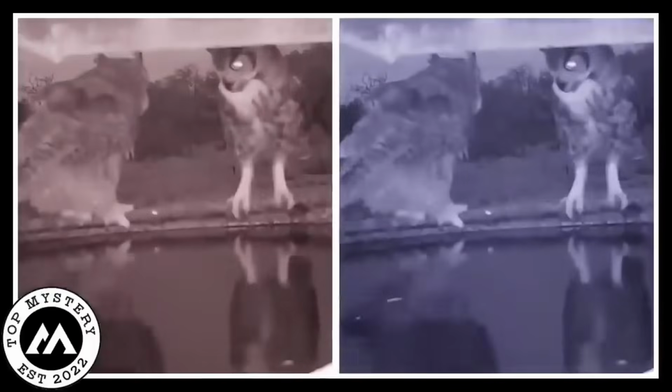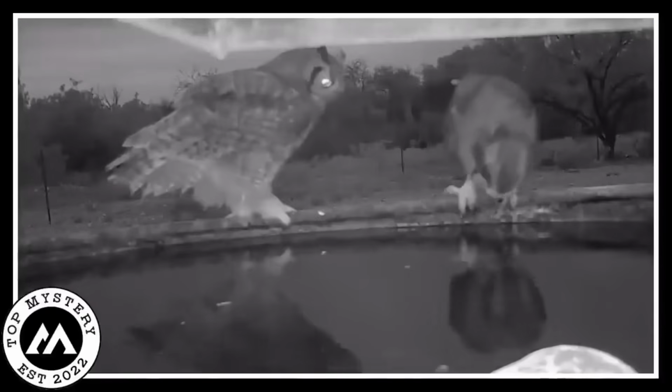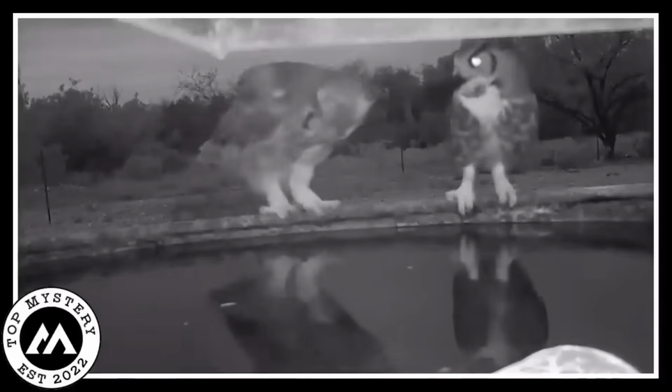The air thickened with an unsettling tension, leaving viewers with an unshakable sense of foreboding. The garden, once tranquil, now echoed with the haunting memory of their silent exchange, shrouded in a mysterious atmosphere that lingered, unanswered and unsettling.